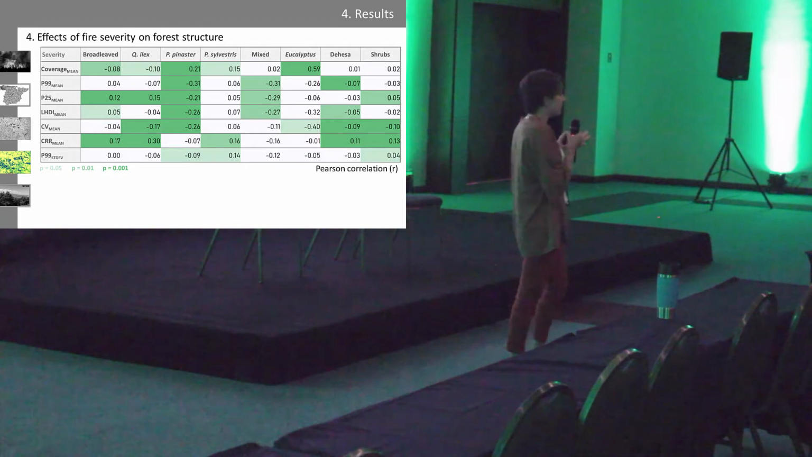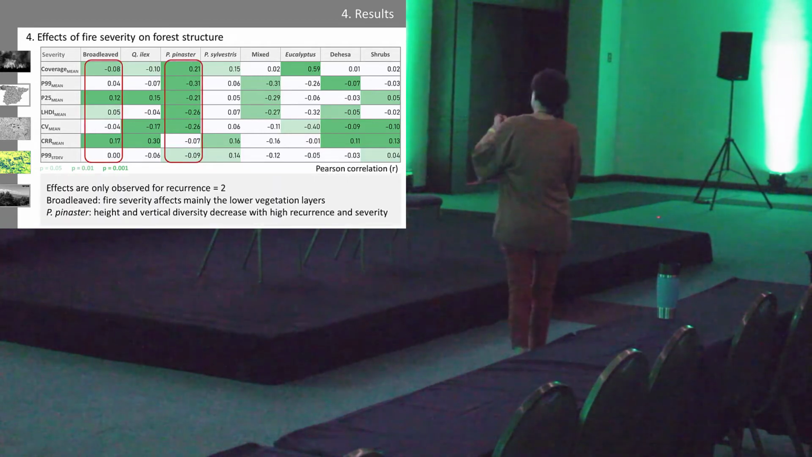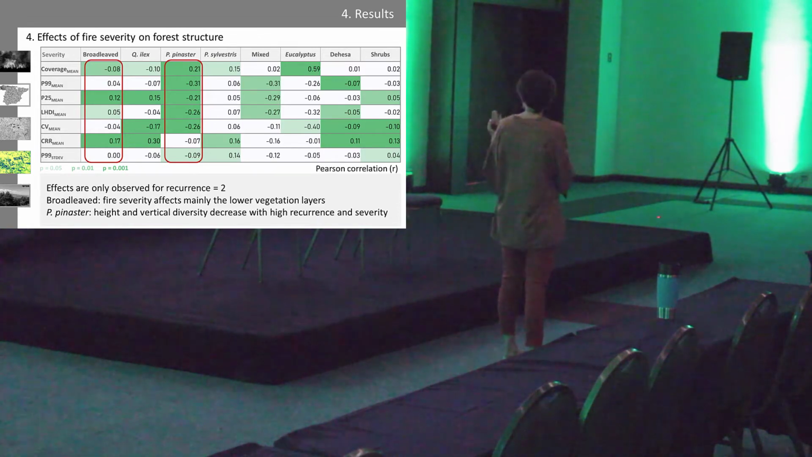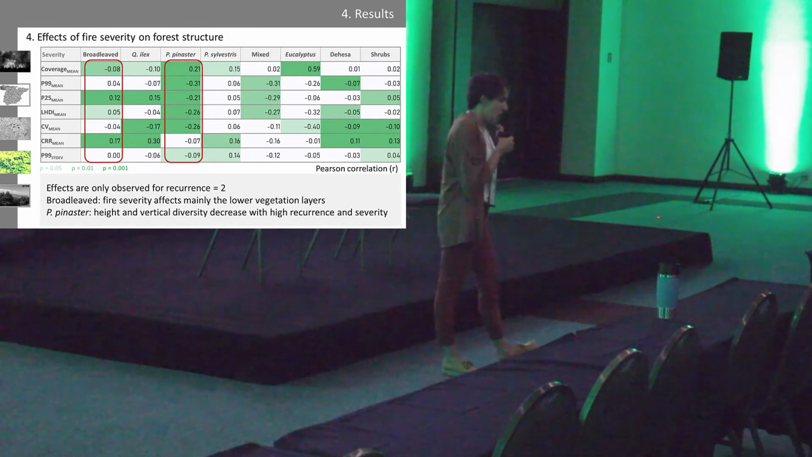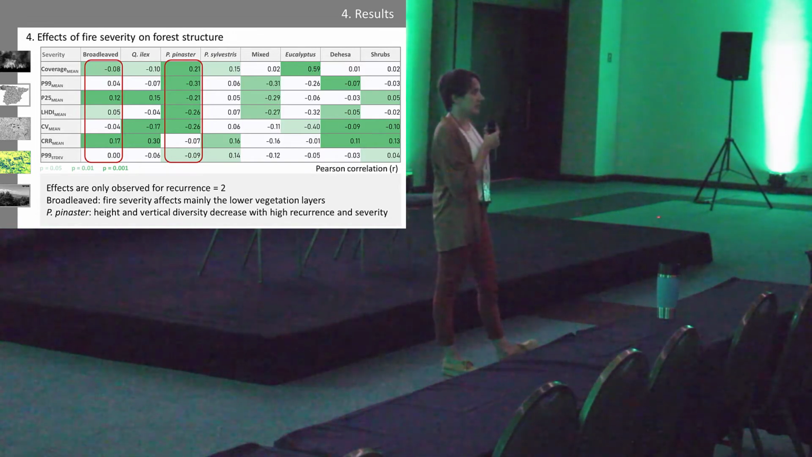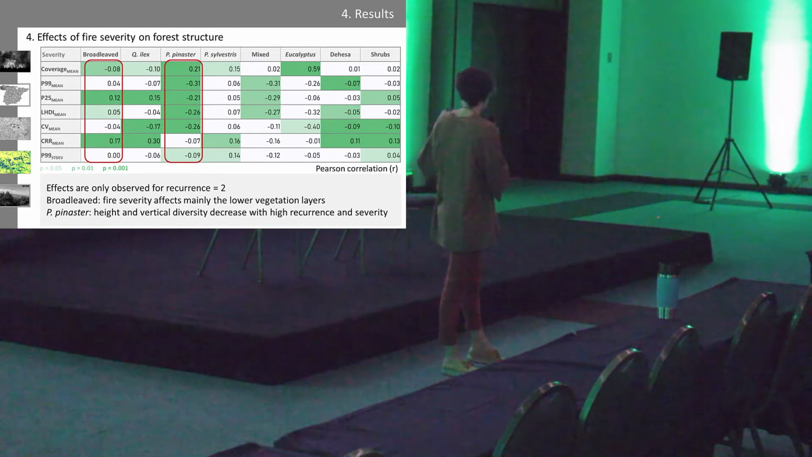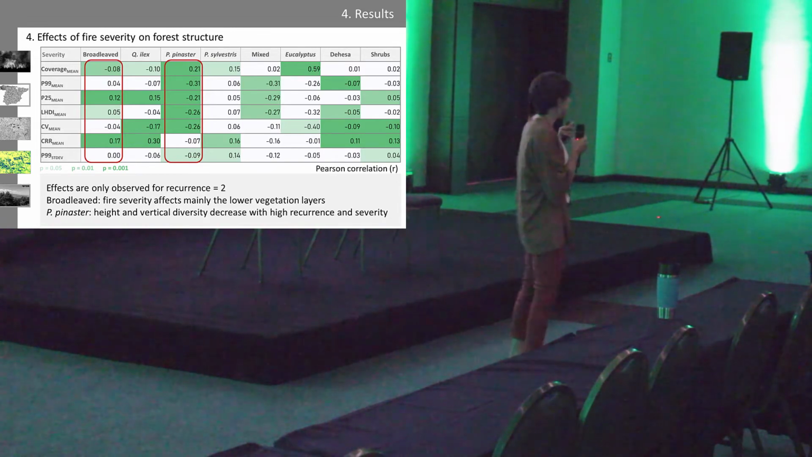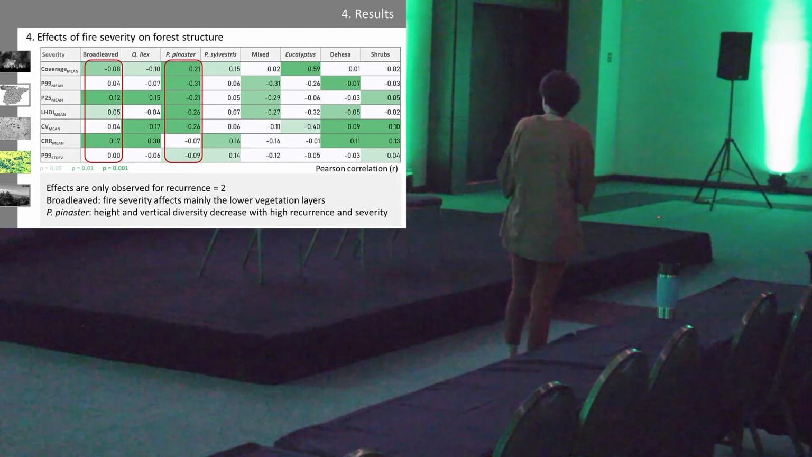Here, another bunch of numbers, but just focus on those 2. This is the effect of fire severity in the different types of forests. Here we analyze only the severity 2. That means only fires in those pixels where we have 2 fires, because in the others we haven't got that many results.